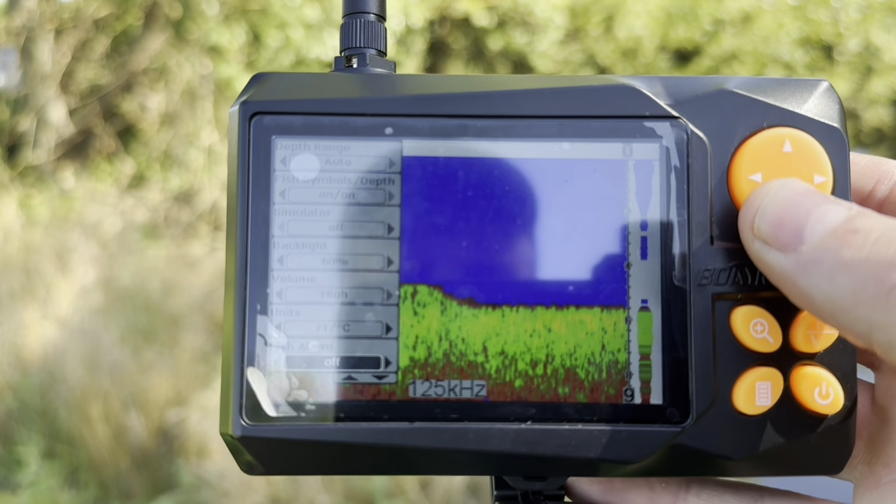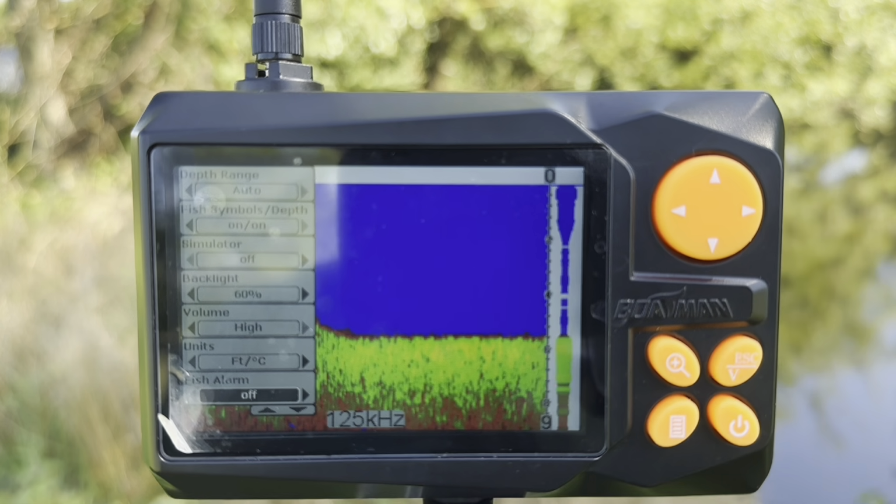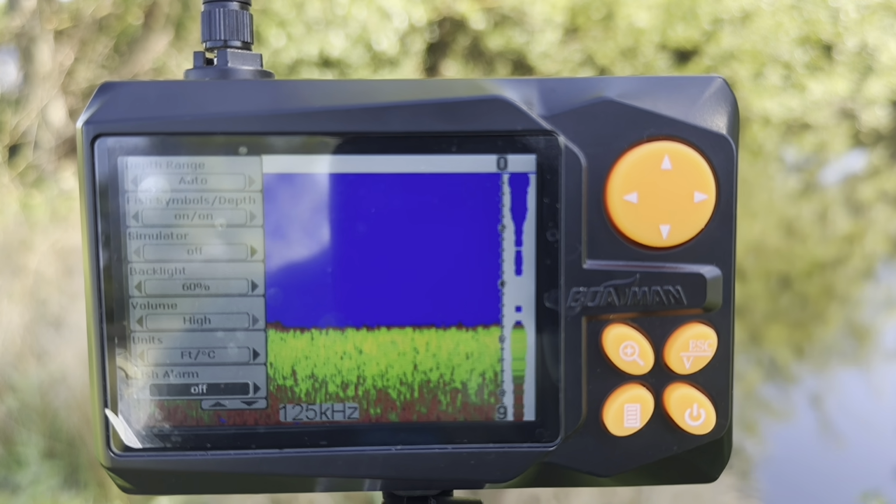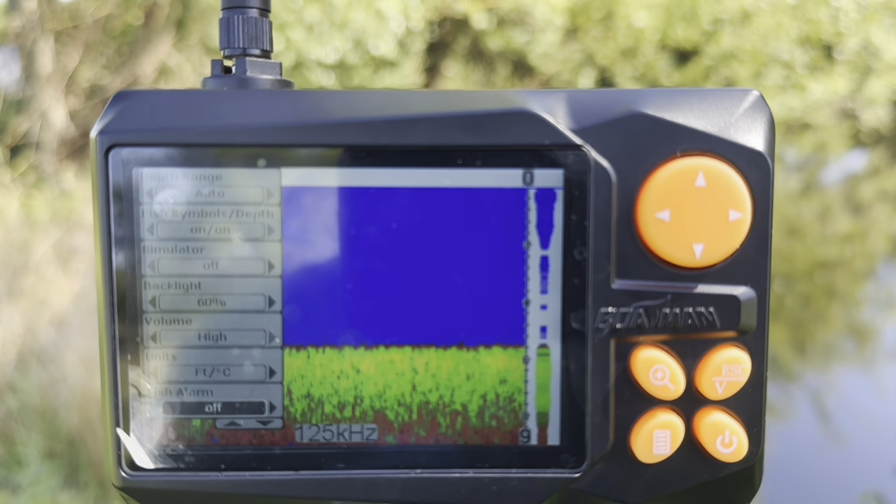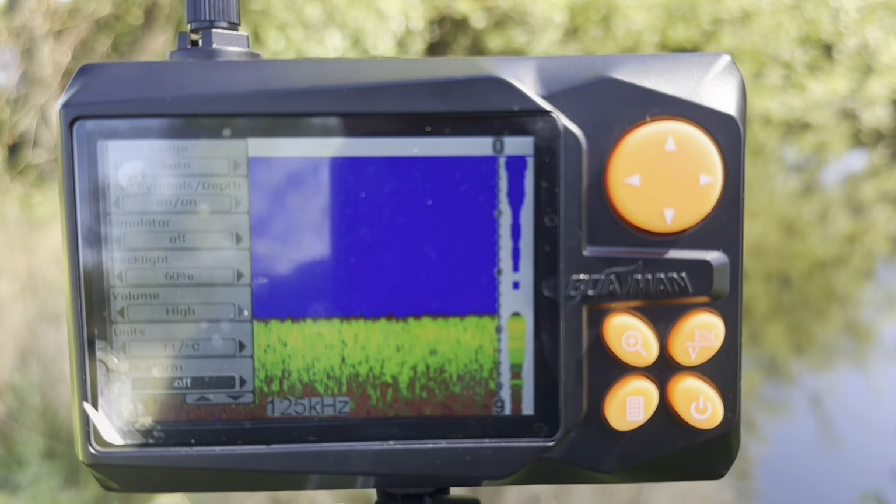Next up, we have fish alarm, which I believe, if I remember correctly, I've never adjusted this setting, but I think every time that you see a fish or detect a fish on the fish finder, it has a little alarm, it makes a little noise, I believe.